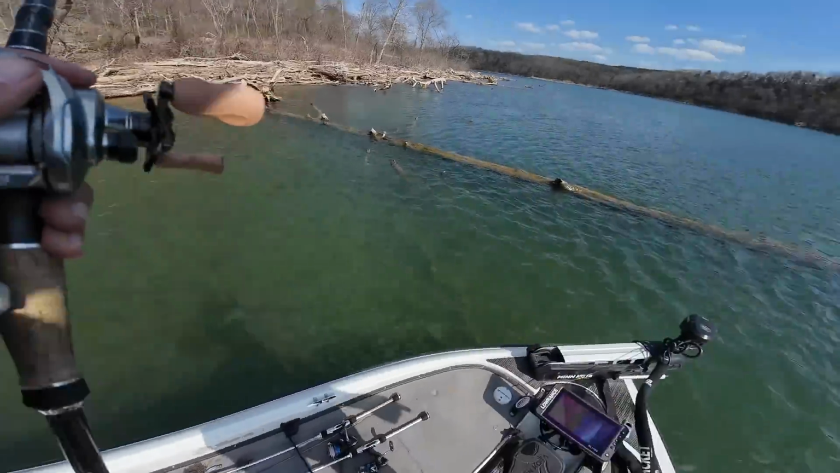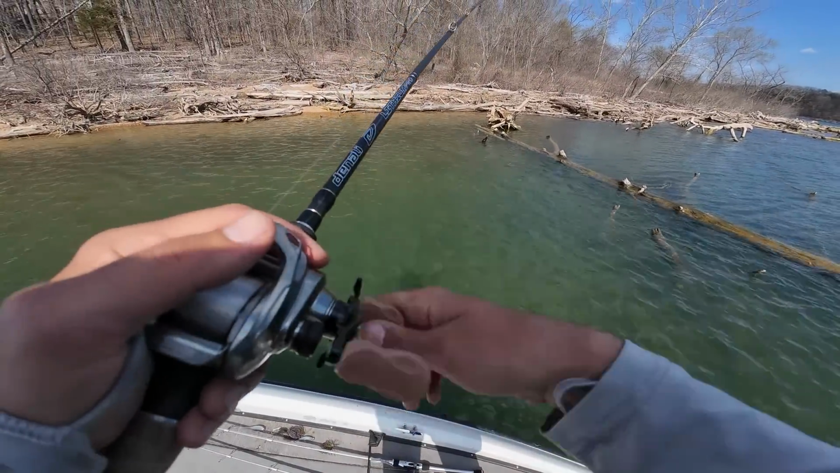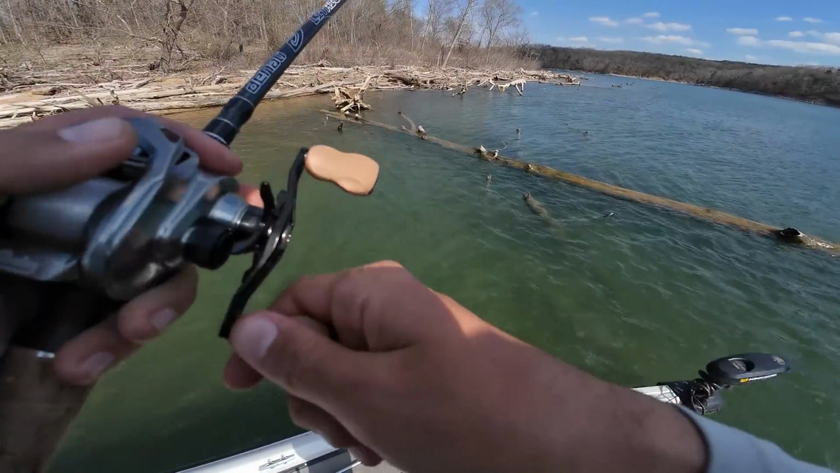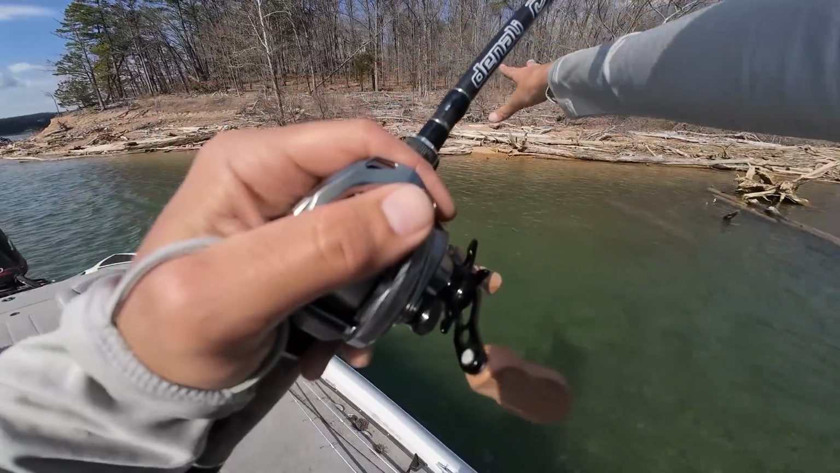There's actually a really good offshore ledge spot that they'll set up on later in the year out here. And so I know a population of fish live around this area and they have to spawn somewhere, and this is where they're going to spawn, just in around all these laydowns. There's some really nice pea gravel in this area as well.